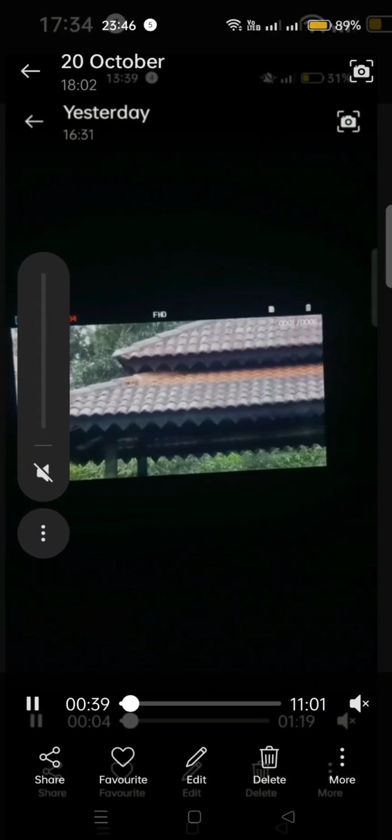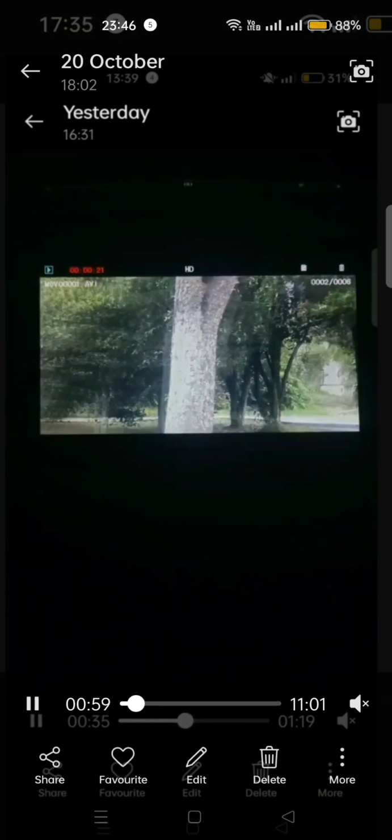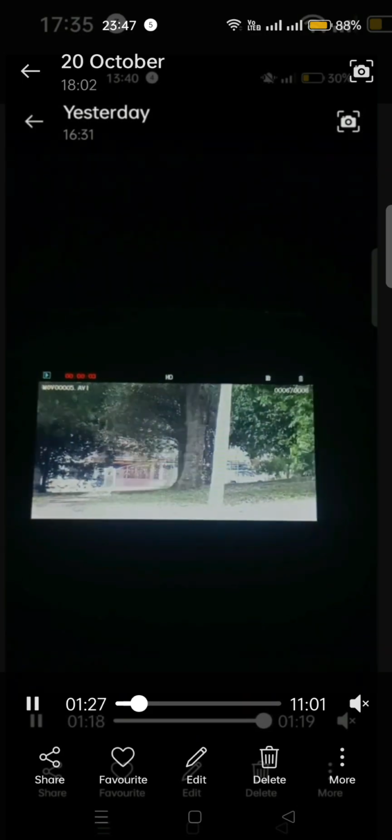This is the footage in daytime. So the daytime effect, it's 20 times total zoom.